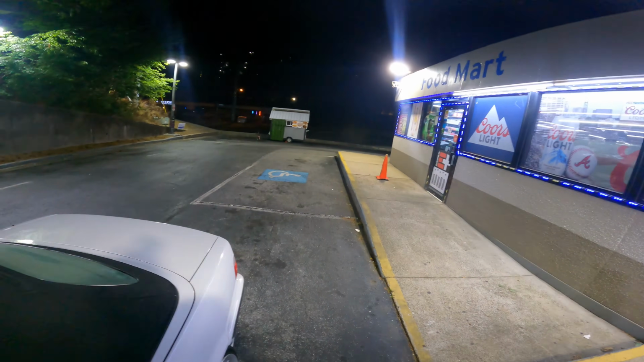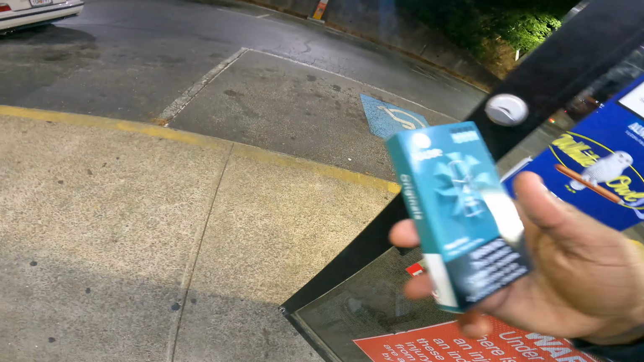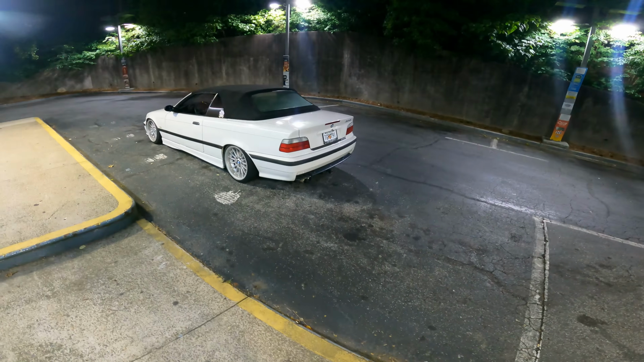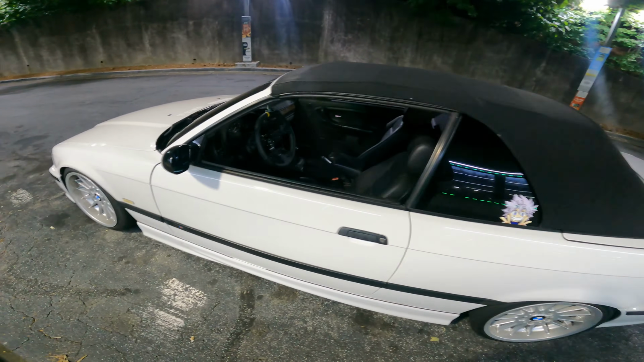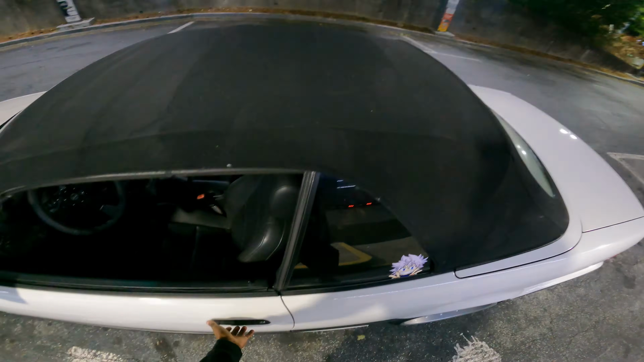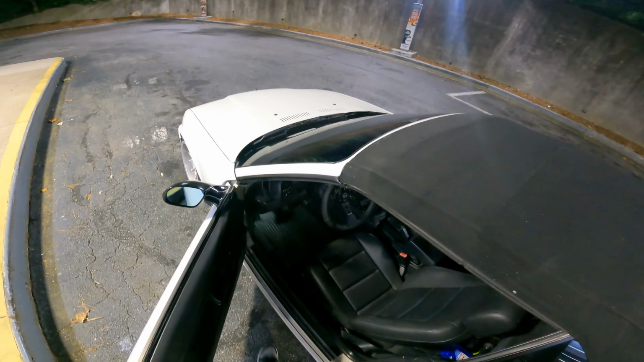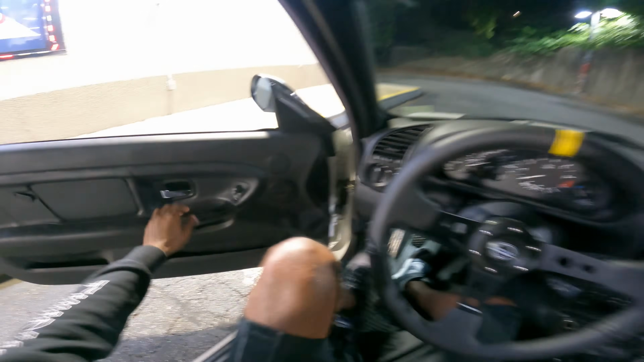I'm finna run in the store real quick. Much needed, man. Much needed. Sheesh, this thing is fire. I cannot lie. Much needed Vuse pods. I think my Vuse is dead right now, honestly. I don't even know if it's charged.